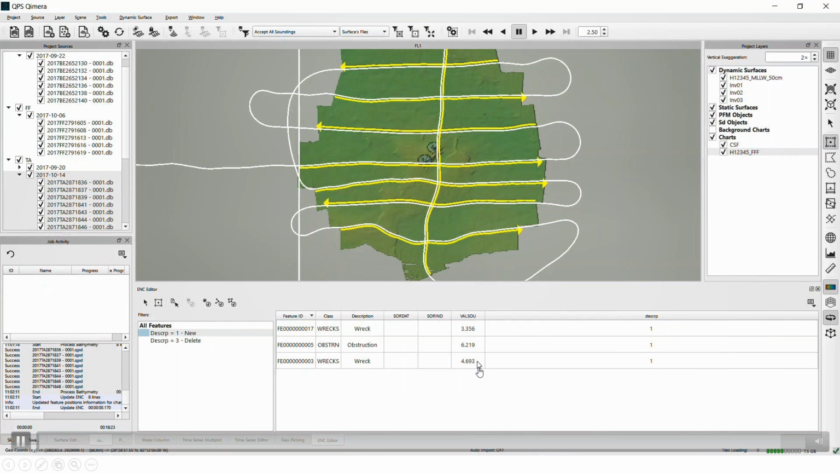There it goes, 4.693. So with 3 features, is it that big of a deal? Maybe not. It saved me a little bit of time, but again, it's when you have the 200, 300, 400, up to 1,000, even more than that. We've all been there, so it's going to be a huge game changer.